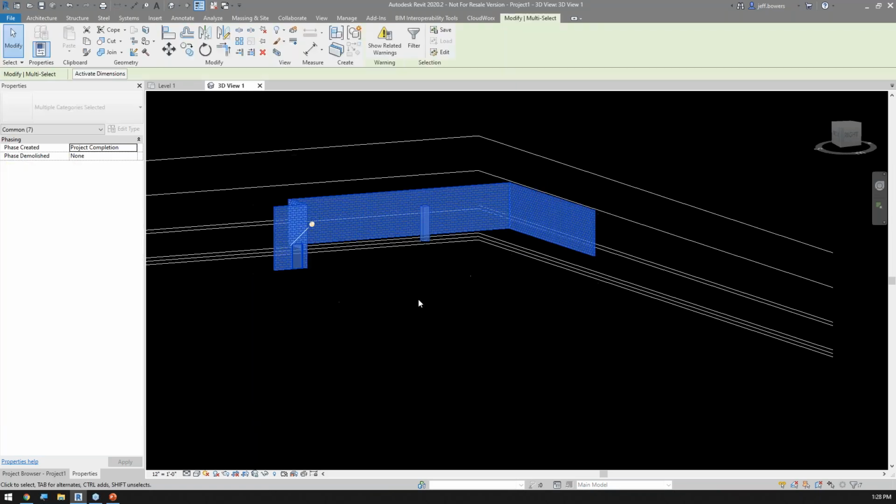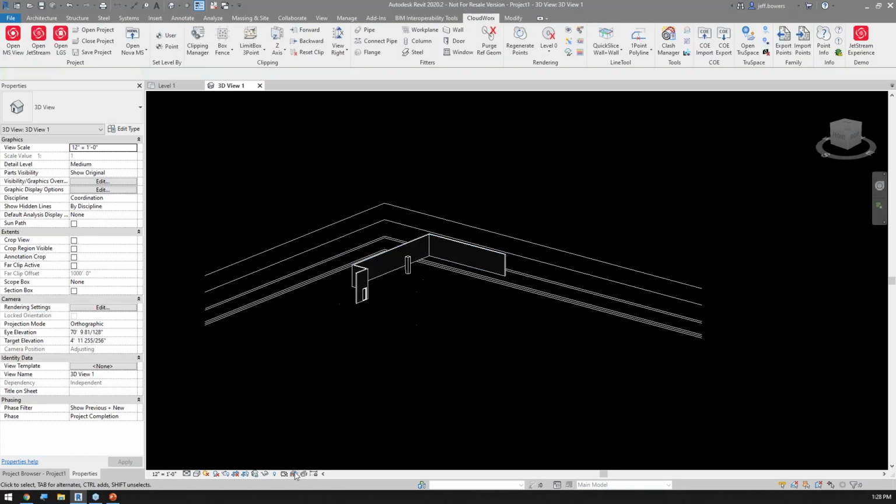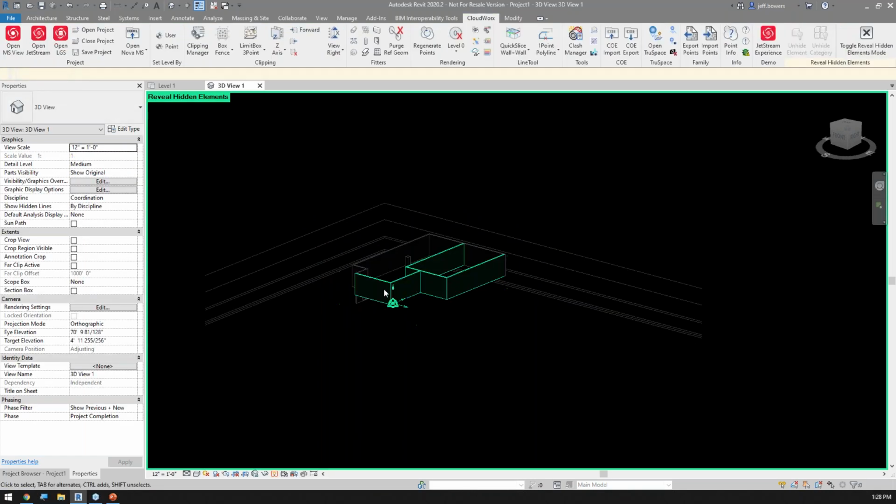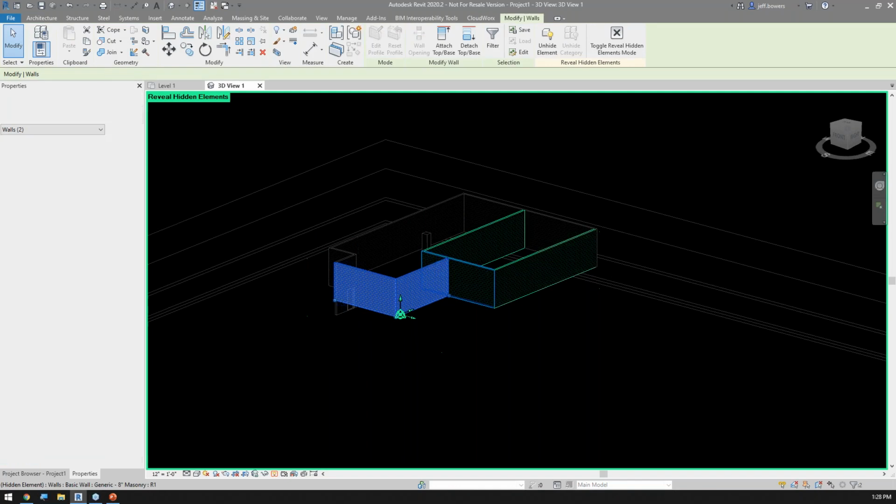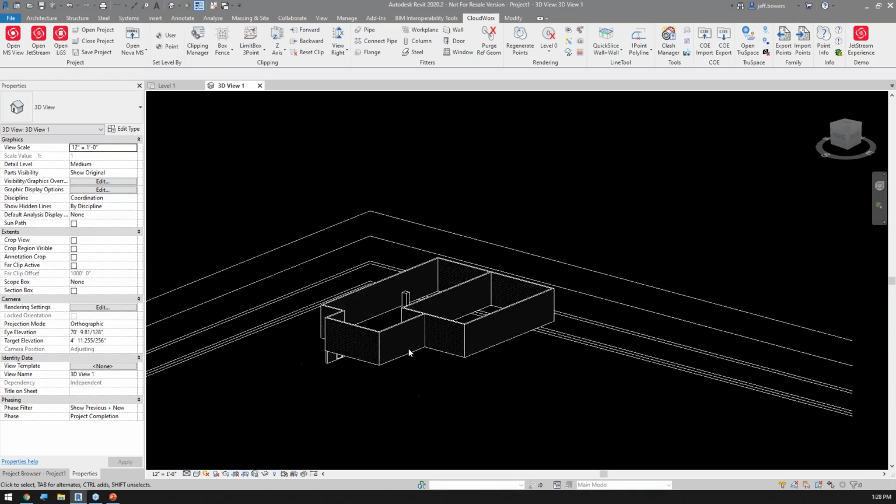Now, the other thing I want to show you is I haven't forgot about MEP folks yet. We're going to turn this information back on. We'll grab these and we will unhide those, turn that off. The other thing that when I come in here, I turn on that point cloud.